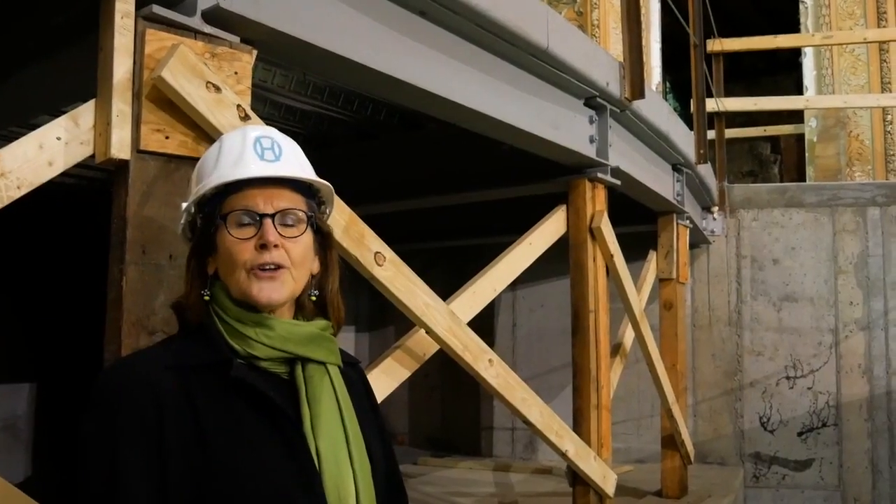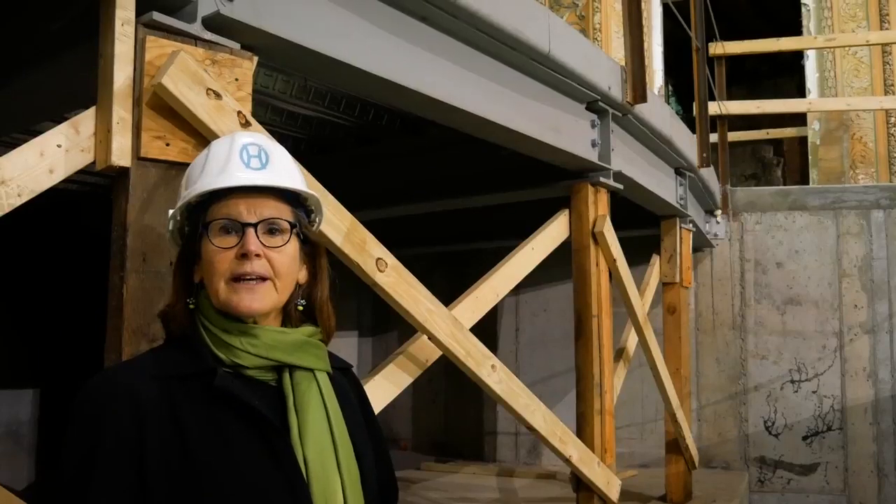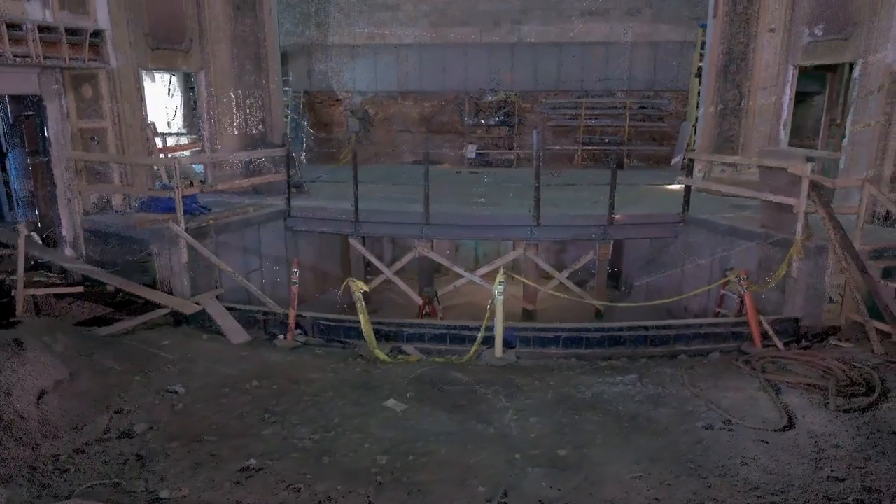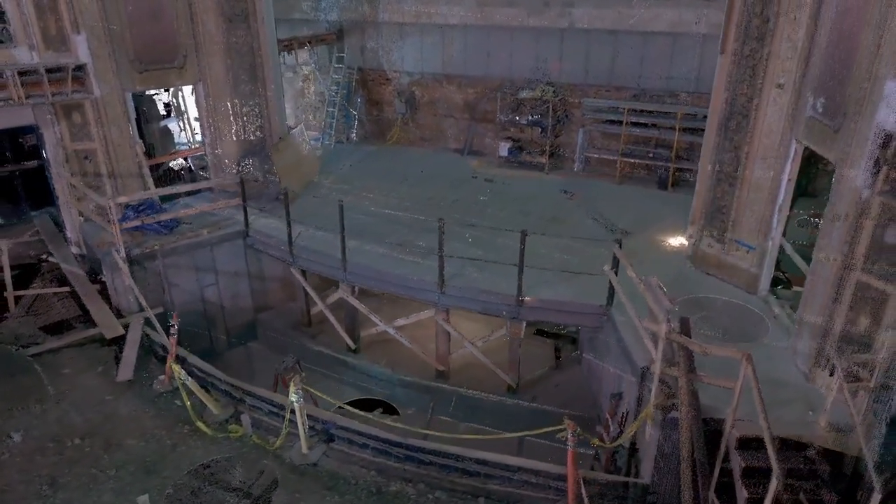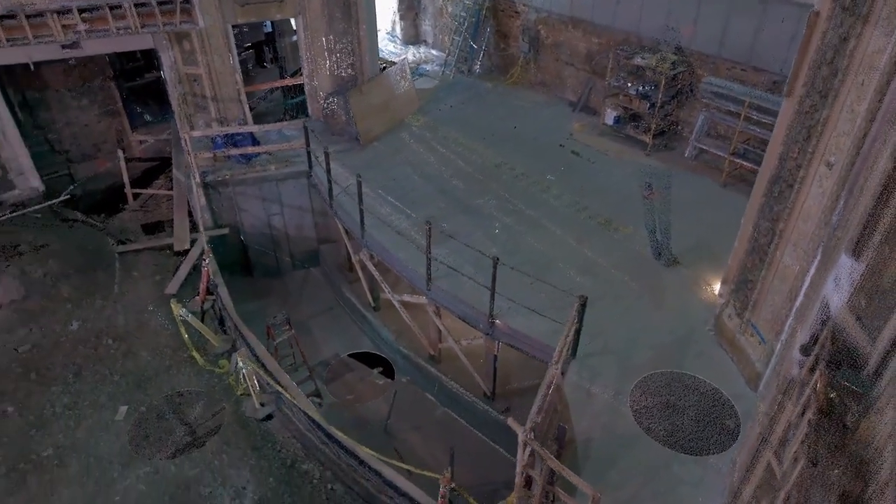So here we are in the newly installed orchestra pit. So this will be a tri-level lift. When it's at ground level, it's an orchestra pit. When it comes up to floor level, it will be equal with the floor and allow us to put in additional seating. And when it's up at its third level, it's a stage extension, which gives us additional depth to the stage and great flexibility on our stage.